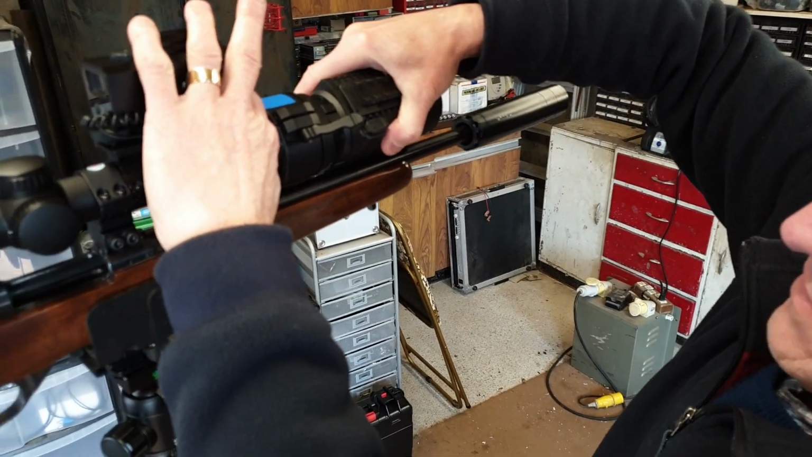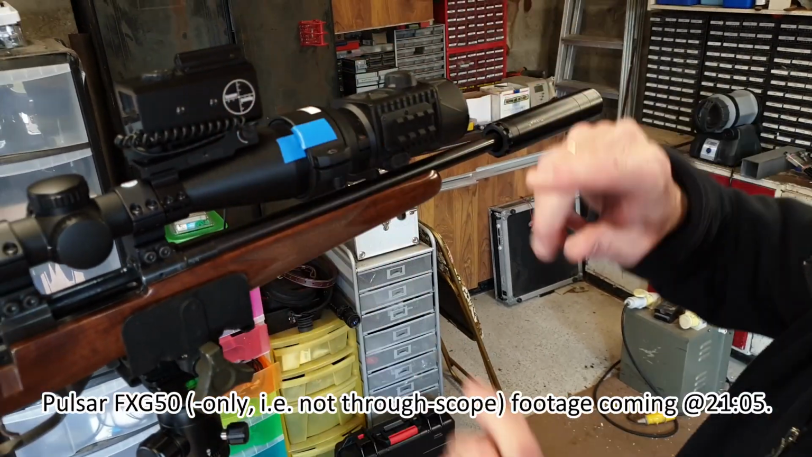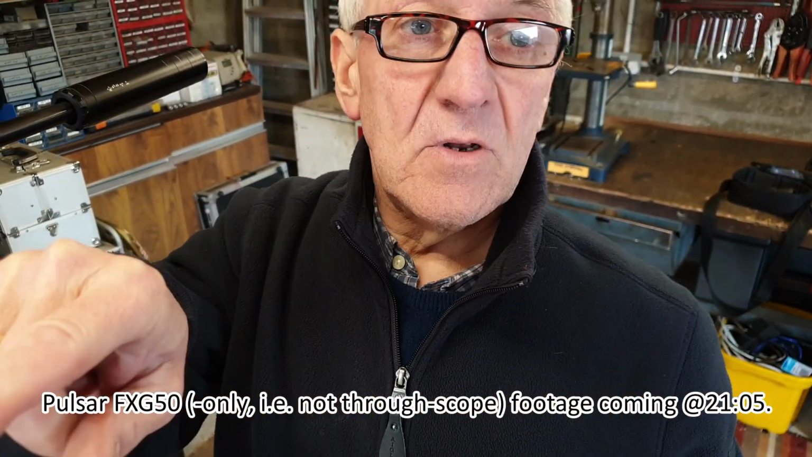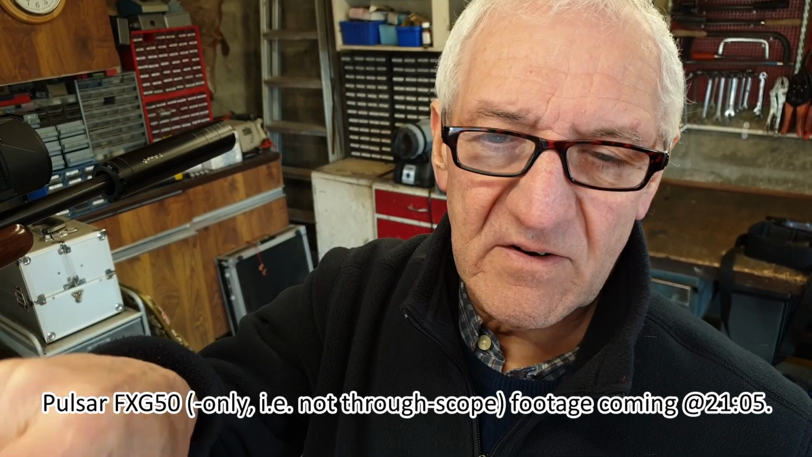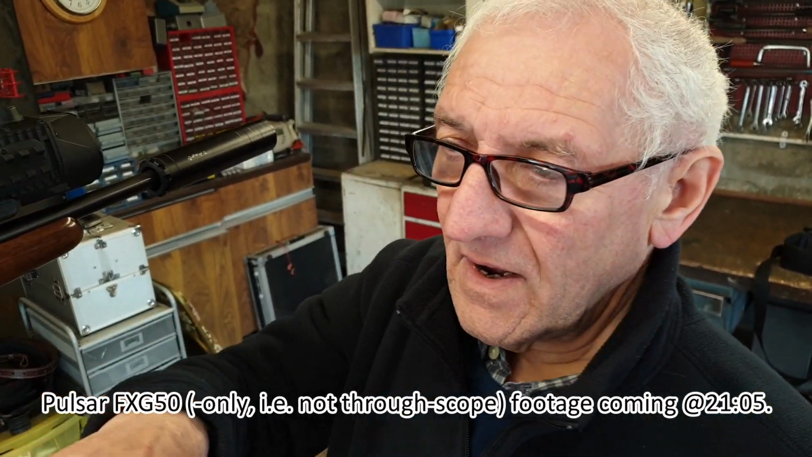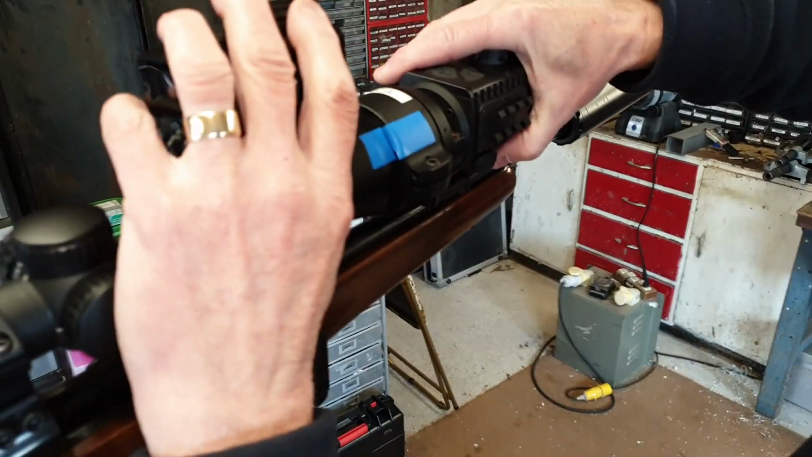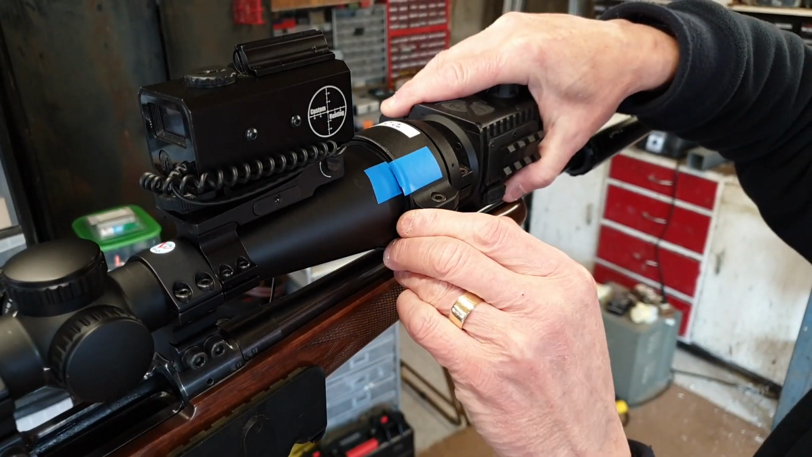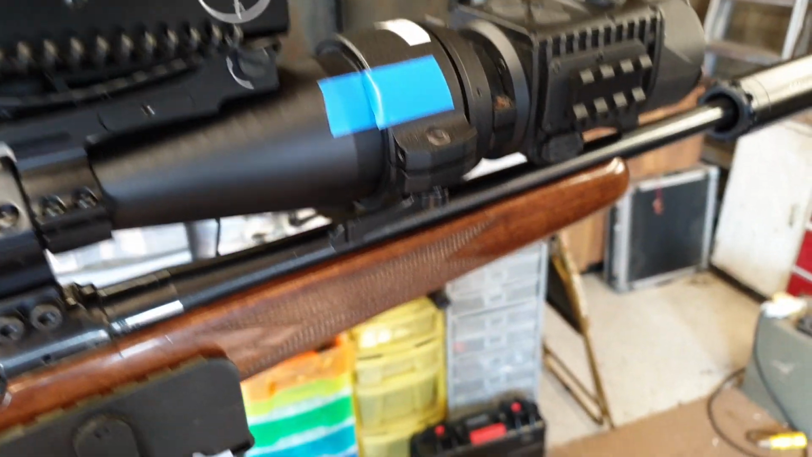When you look through the scope at the screen, you'll see along the bottom of the display there are some icons, like for battery power and time and whether the microphone is switched on, stuff like that. And I like to have them level across the bottom of the screen rather than being tilted at an angle. Well, that's entirely natural. I'd be the same. So that's what the blue tape's for. I know when I get the tape lined up, I know that when I look through the scope, things are going to be lined up the way I want.